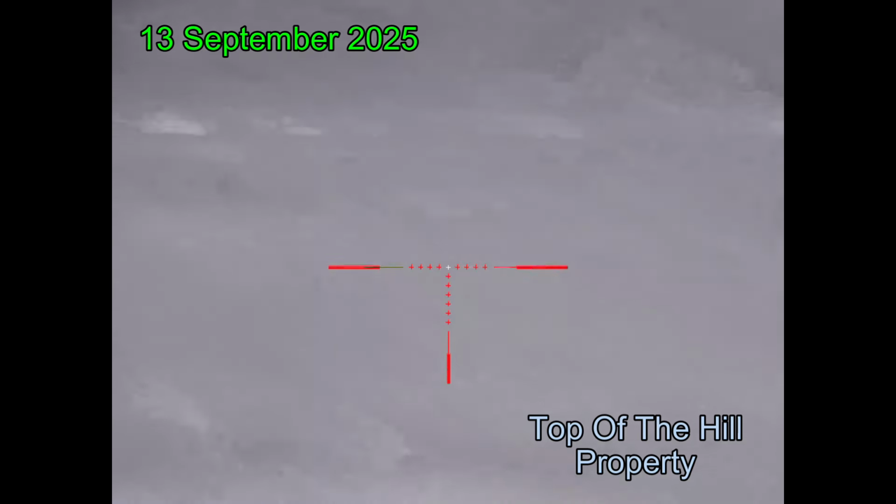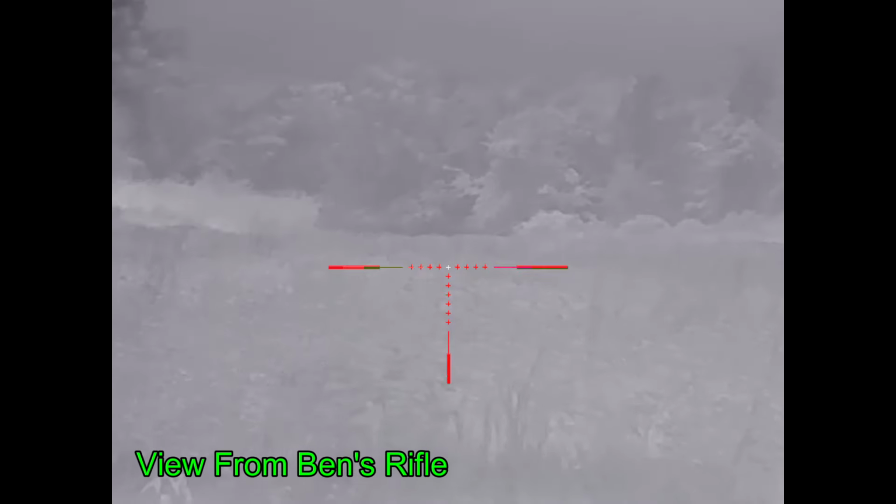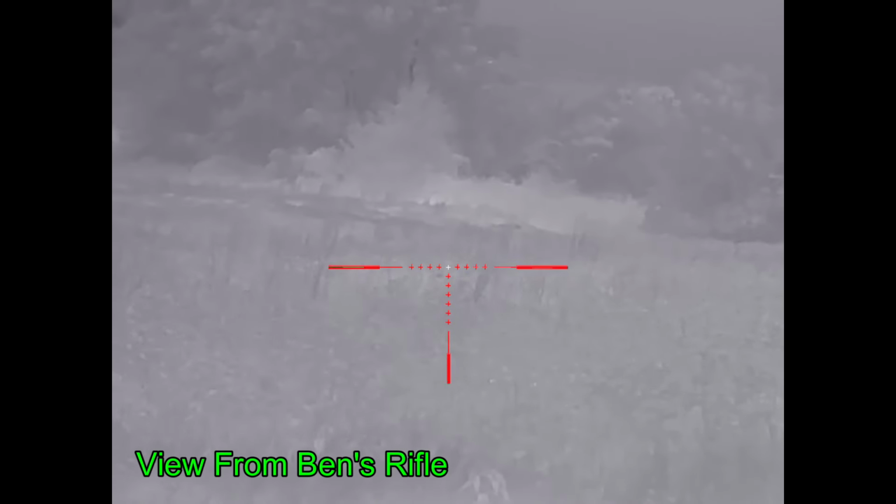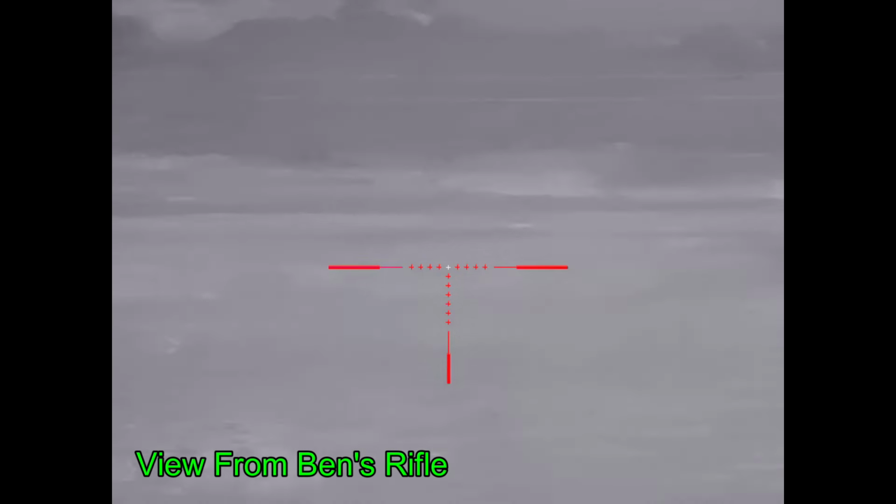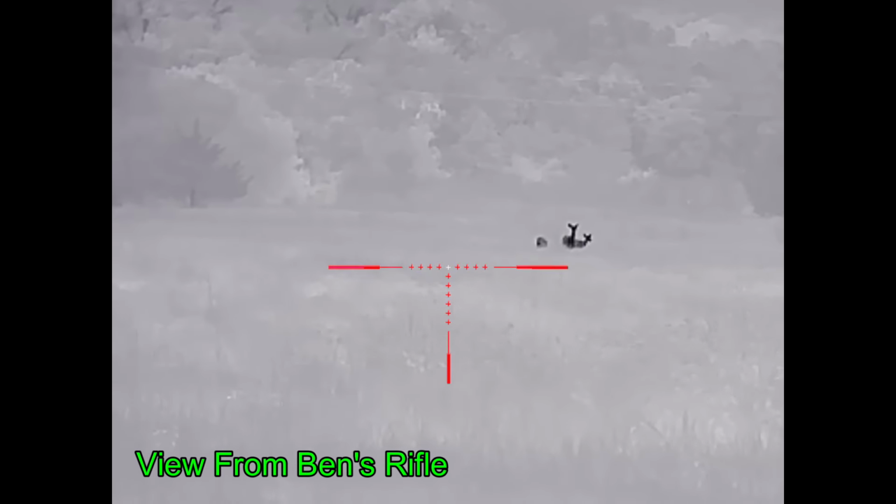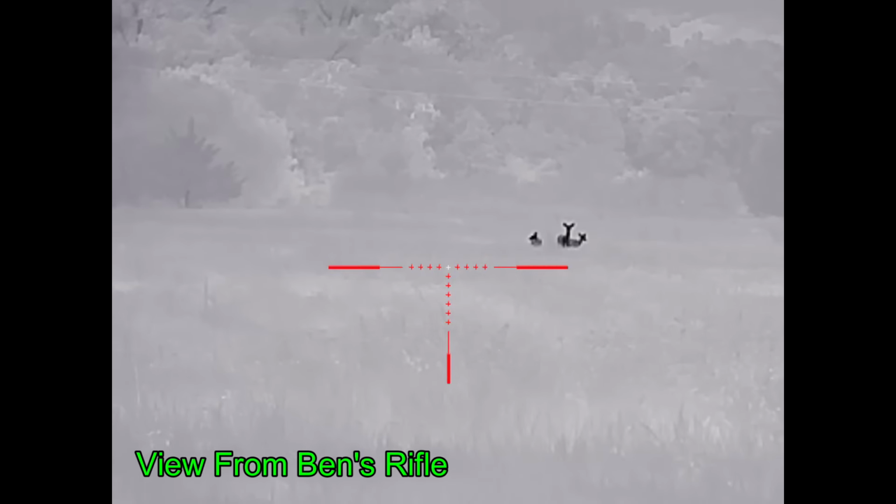This is the view from Ben's rifle. We've made our stalk from the truck. We're down in this low pasture, and we don't know what's happened to our hog. The one dot that we were following that we thought was still our hog turned out to be, where is it? That deer. Now that it's raised its head, we know it's a deer, and there's a bunch of other deer over here. That's not our hog. We don't know where it is.